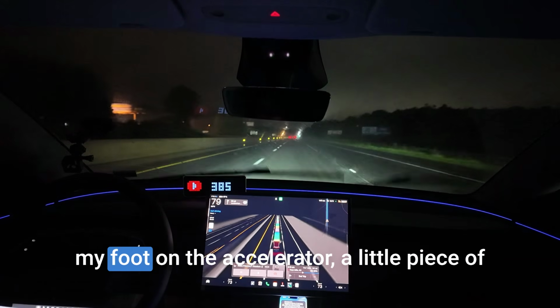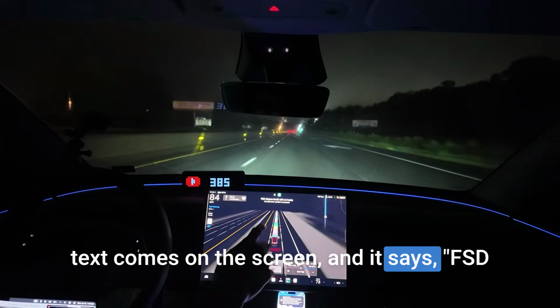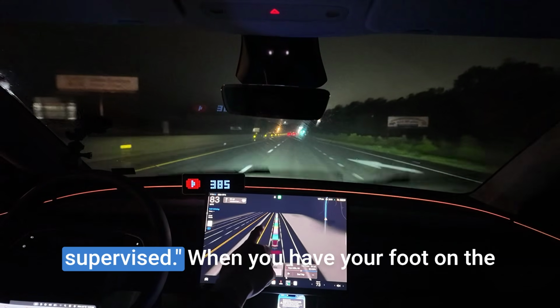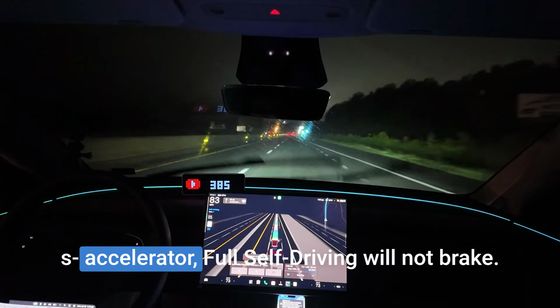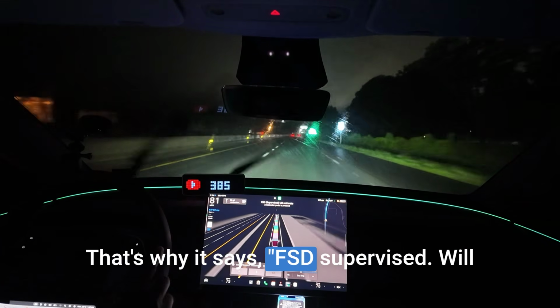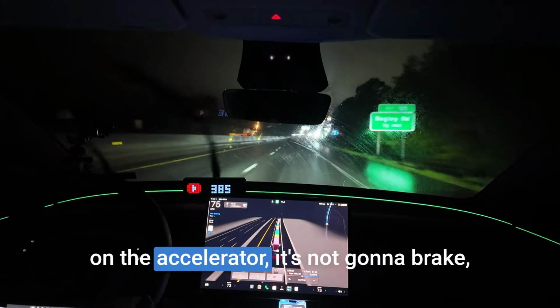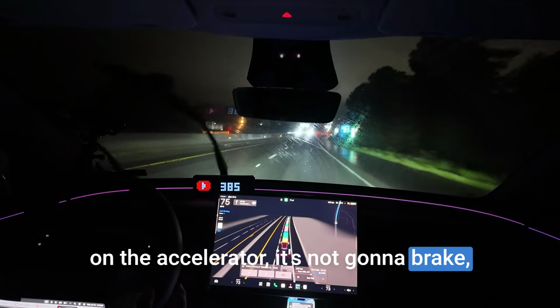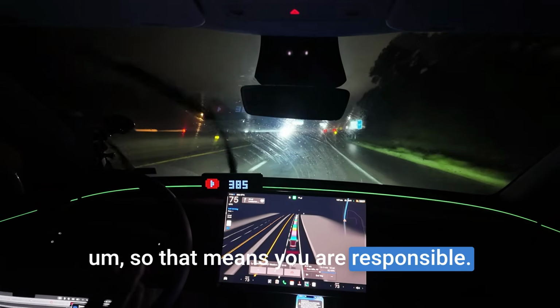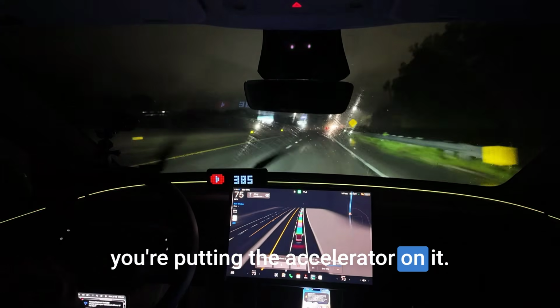But when I have my foot on the accelerator, a little piece of text comes on the screen and it says FSD Supervised. When you have your foot on the accelerator, full self-driving will not brake. That's what it says. FSD Supervised will not brake. Because you have your foot on the accelerator, it's not going to brake. So that means you are responsible. You have to take over the car whenever you're putting the accelerator on it.